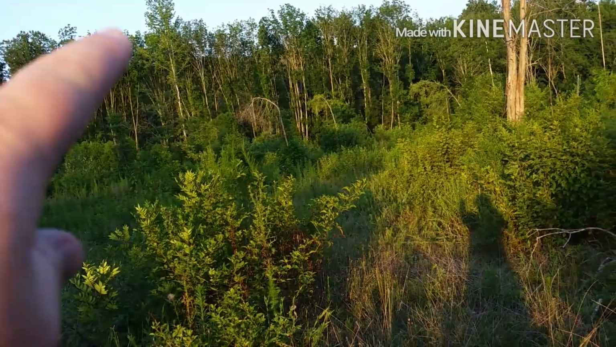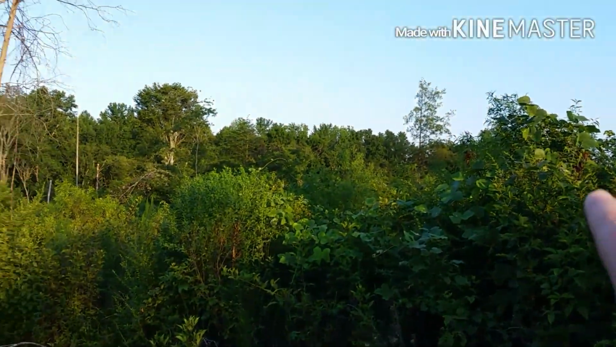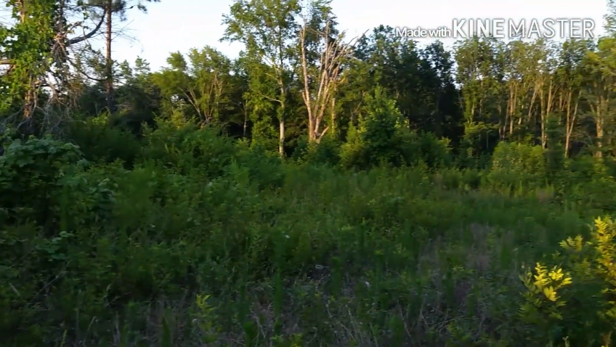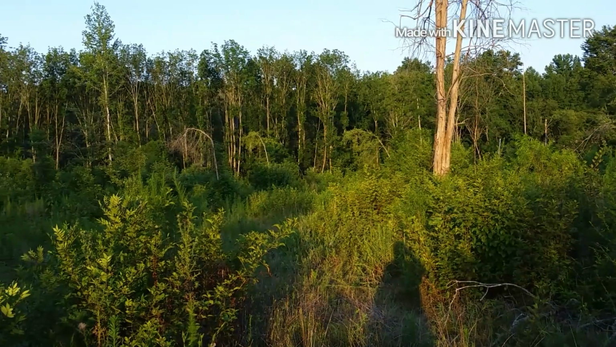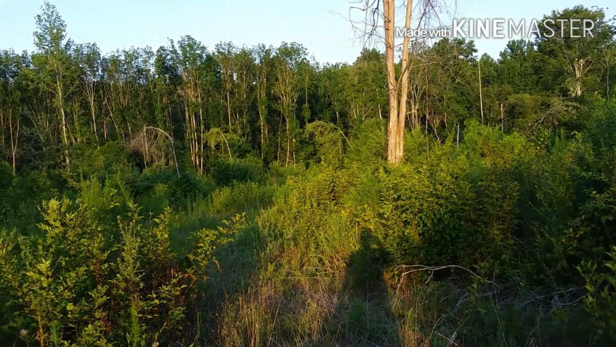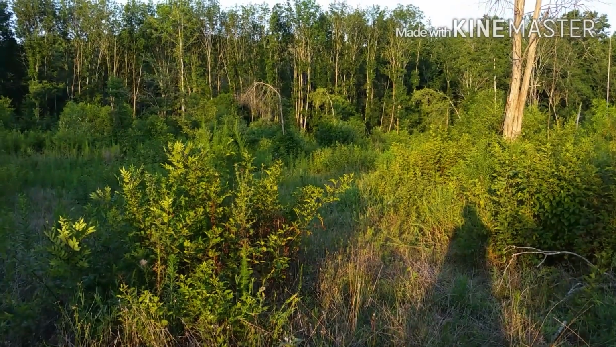There's a swamp straight ahead there. The creek runs down this whole side right here, and it dumps in a big lake, about a 300-acre lake over there, right across from there. So while you're sitting here, you see great blue heron, and you see ducks and geese. So it's a nice property to hunt. You get to see a lot of stuff, deer and everything.